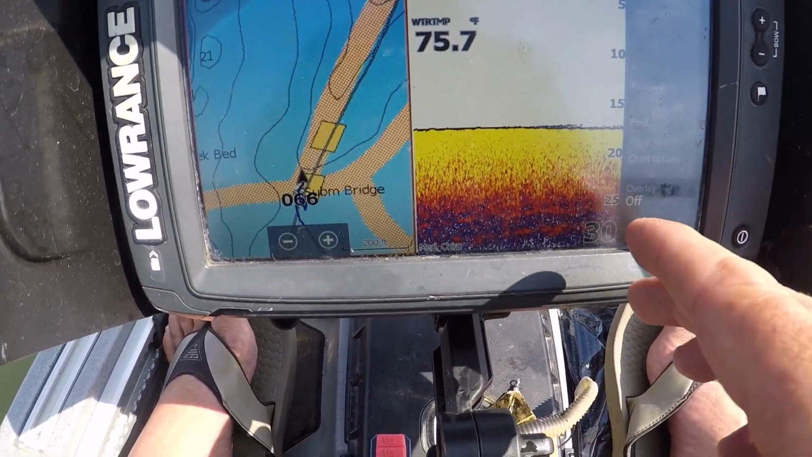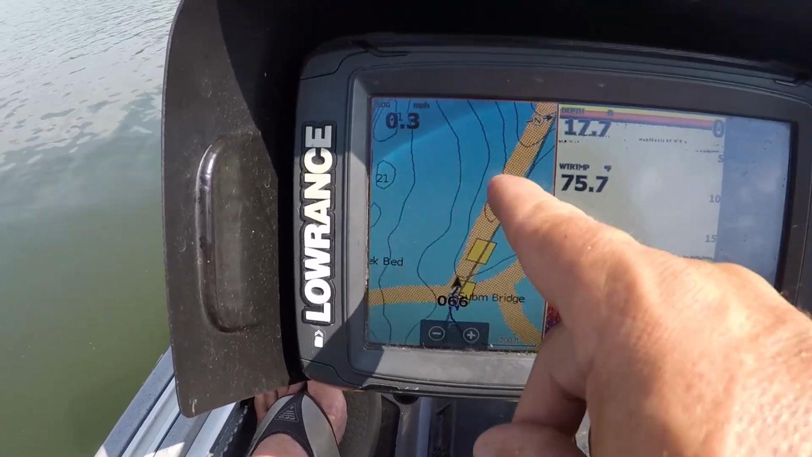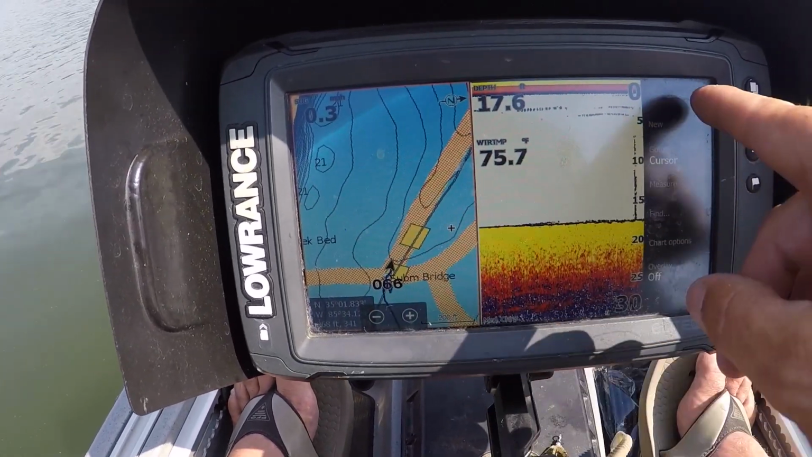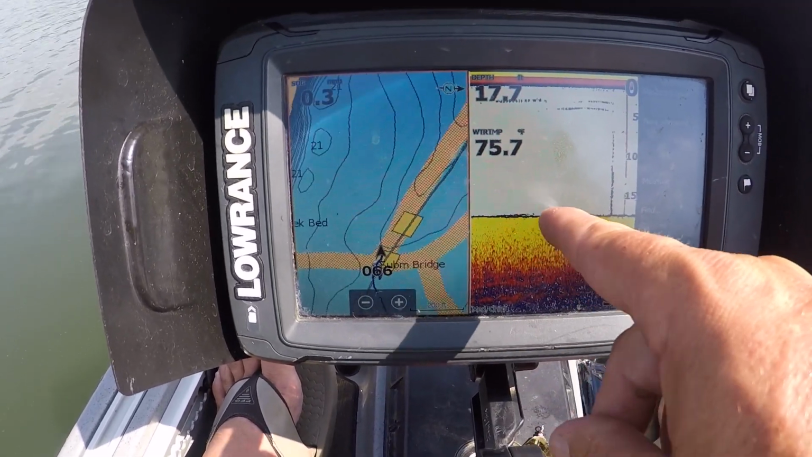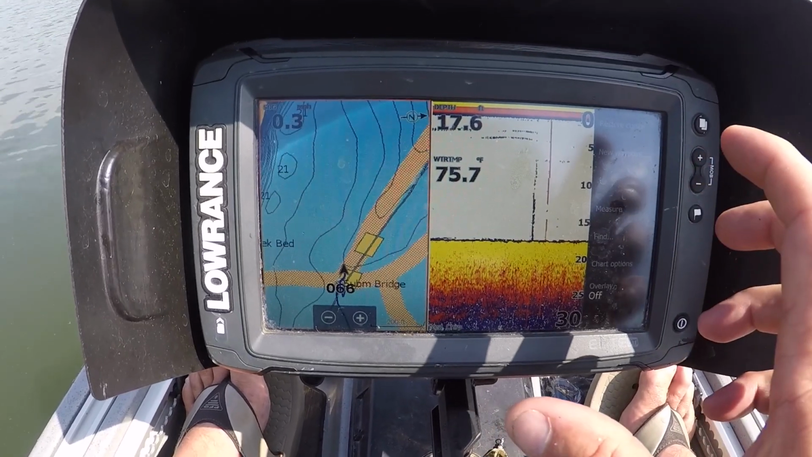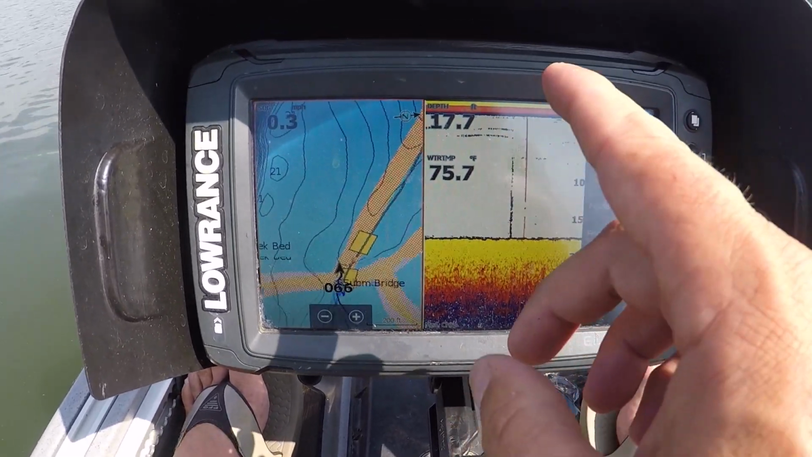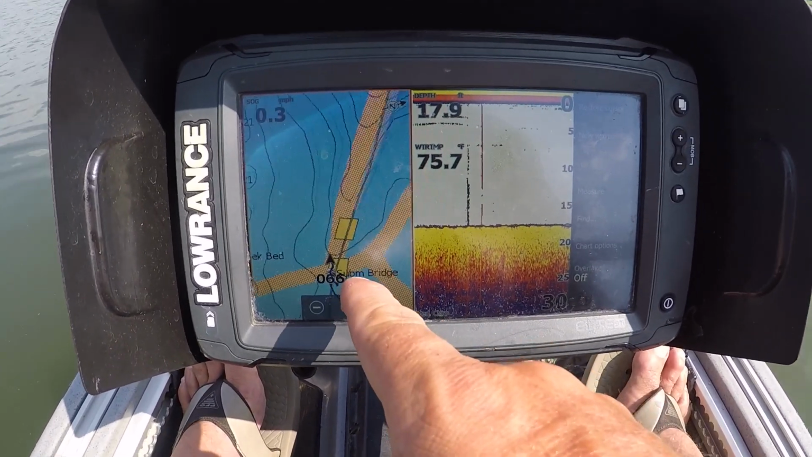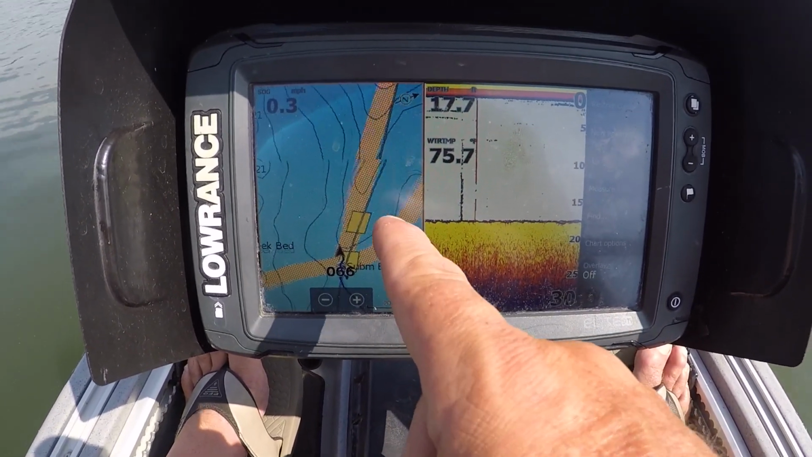So what I have found over the years at places like this is you'll have your old roadbed, you'll have your creek channel, and you'll have your bridge. And then in these gaps in between them, you will find that there are grasses and things along those lines that really give you a target to shoot for. So 17 feet of water, 75 degree water temperature. I'm drifting right now, but again, I'm looking for those multiple targets in deep water.